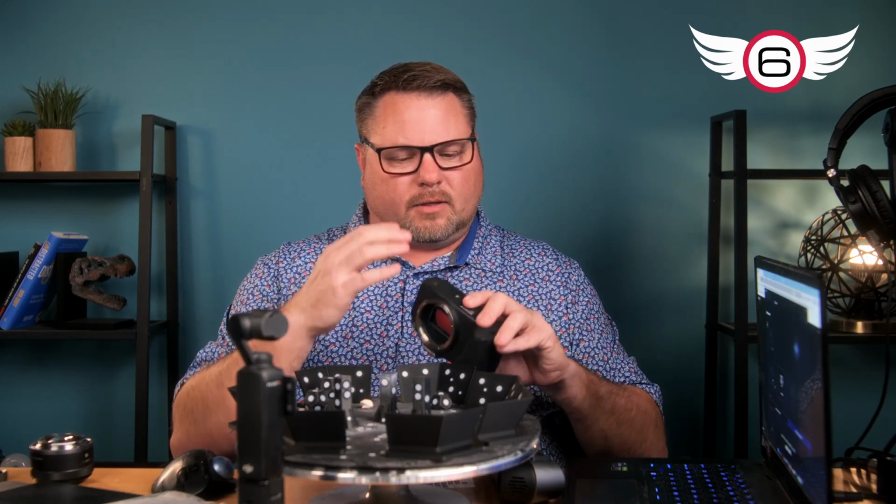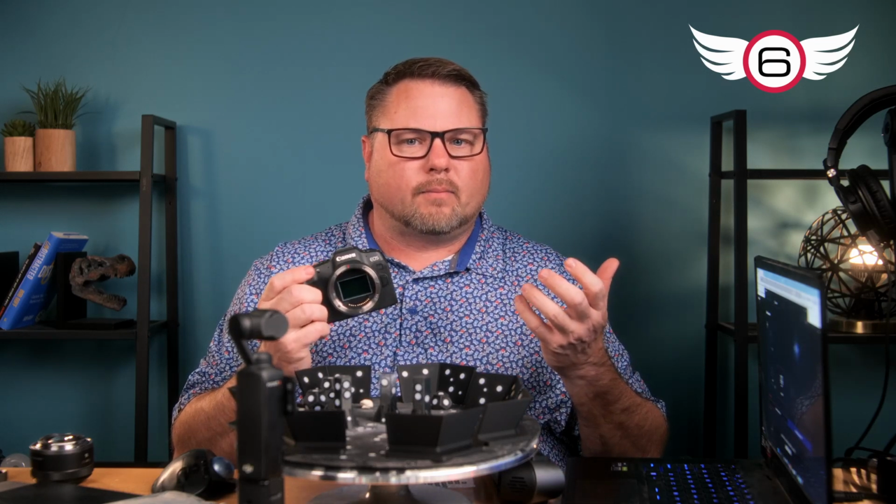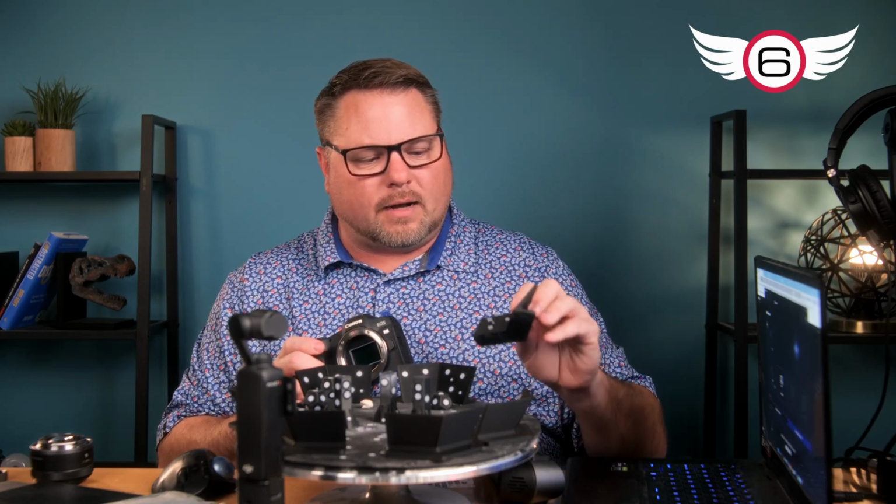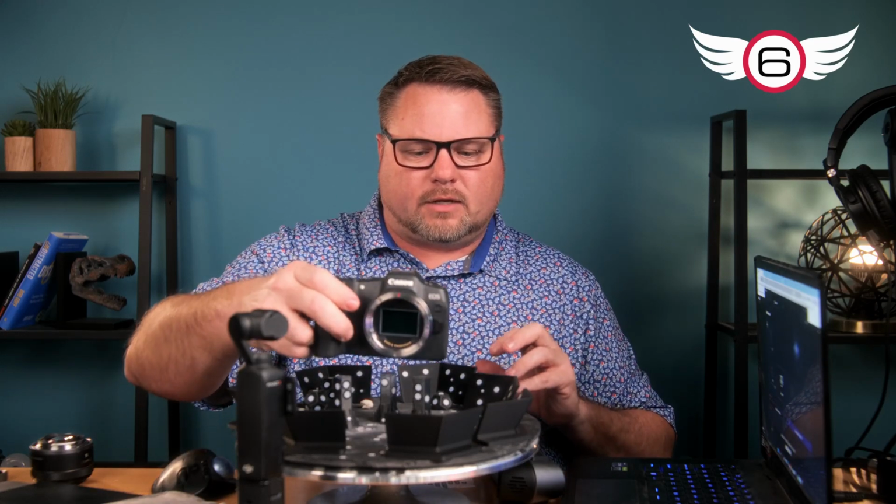I'm going to have to scan one side of it and the bottom and another side, and then merge those scans together at the end. The way I'm going to do that is by putting tracking dots on this camera. I'll be able to see those dots when I'm scanning and also when I merge the scans at the end. So here I've got tracking dots. You can see these little reflective stickers, and those are going to go on the camera. So let's go ahead and do that now.